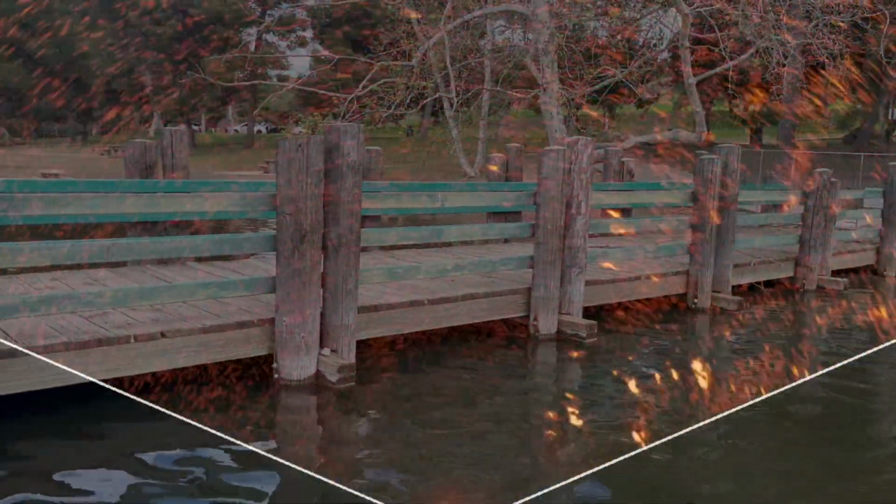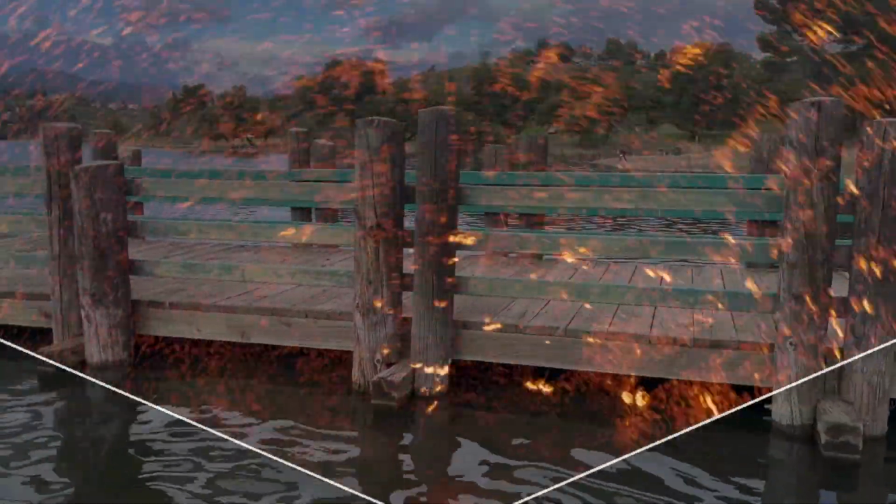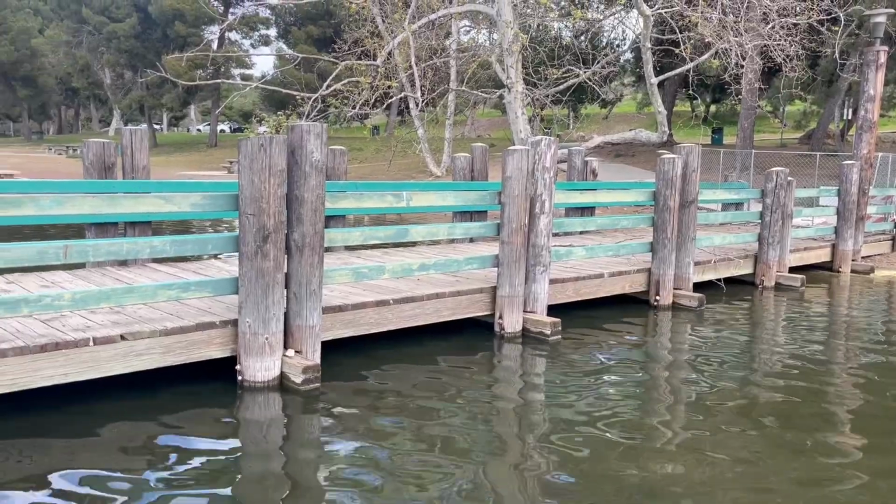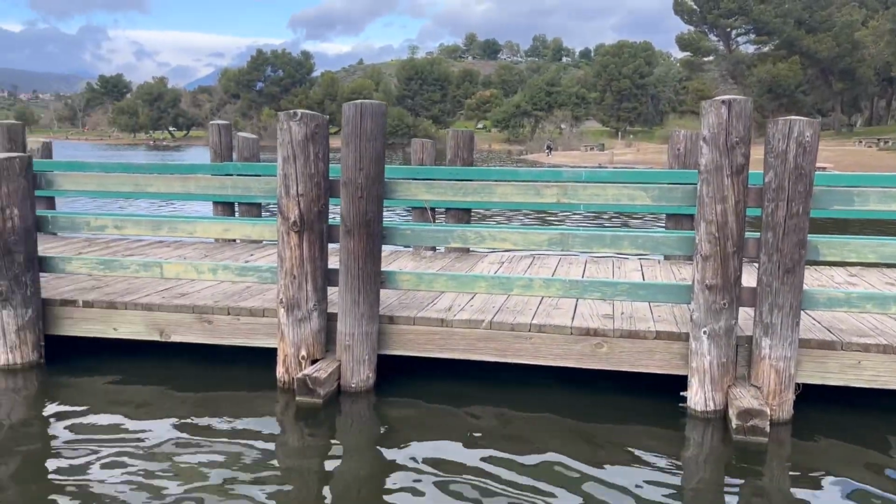There it is. That's what you were just looking at, but an underwater view of a complete dock. Just like that. I actually caught a 5-pounder right next to that dock and several fish in the 2-pound range.